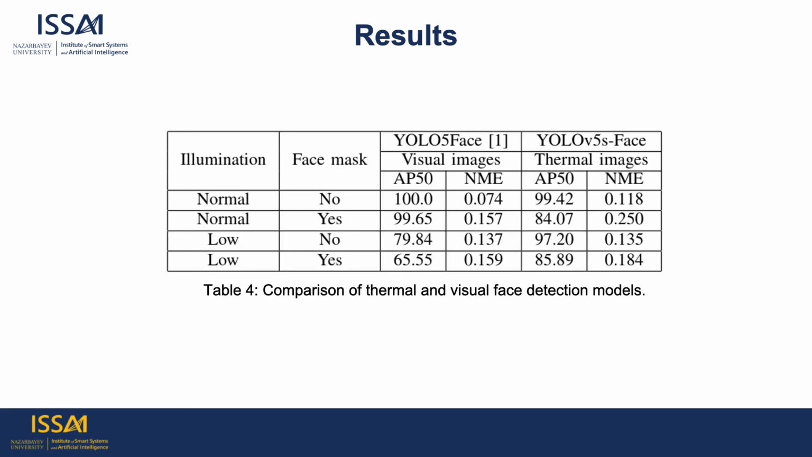We also compared our thermal face detection model with the visual face detection model under different conditions. For this objective, we used our semi-controlled indoor dataset. We tested our YOLO v5S face model on thermal images and the original YOLO 5 face model on the visual images. The results are as follows.